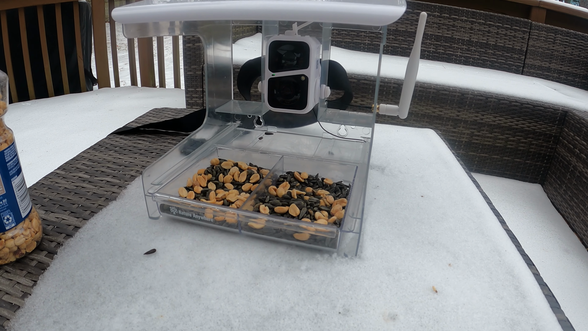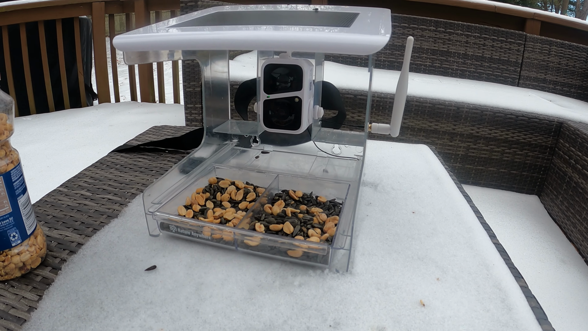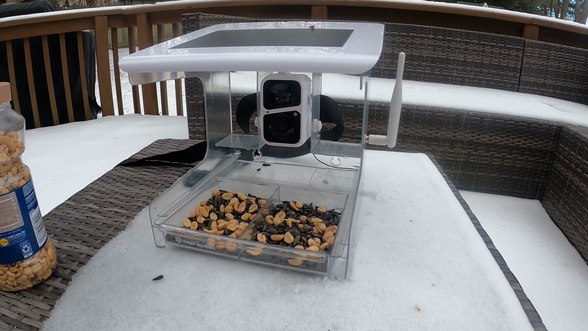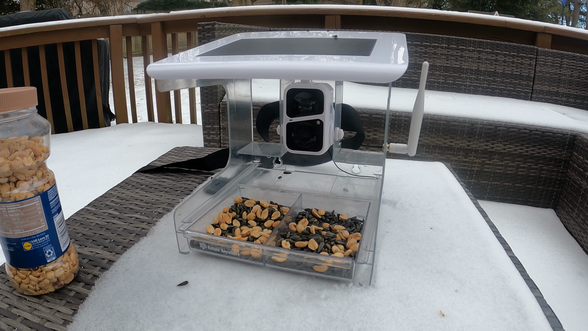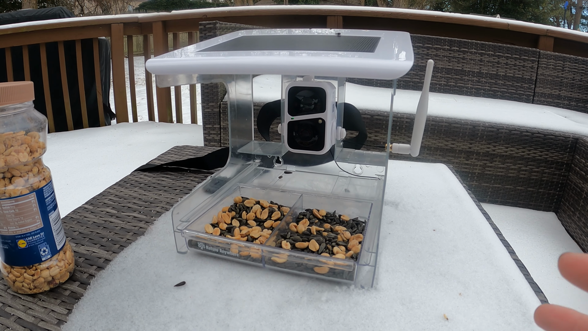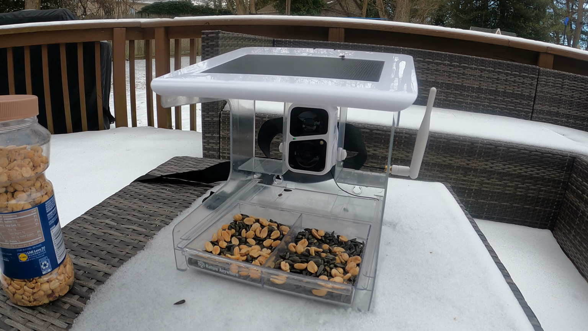For me, if I don't have this on a shepherd's hook with a squirrel baffle, the squirrels will get to this. But it does have some fun features. If you put this on a tray and you see a squirrel getting into it, you can actually signal an alarm or talk to it, and you can kind of scare the squirrel away. So I'd be curious to try that. Haven't tried that yet.